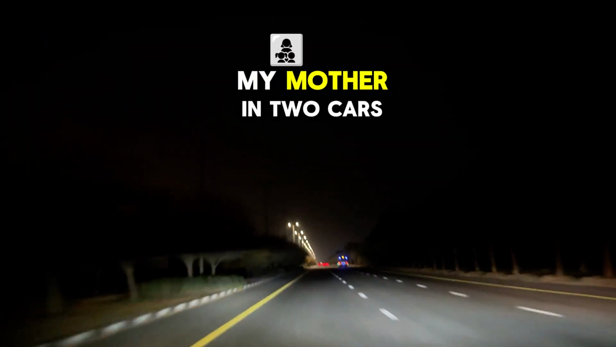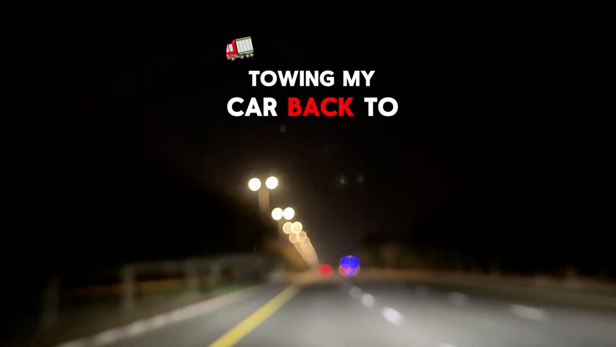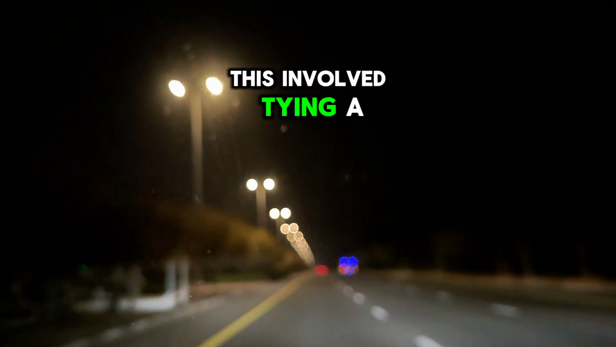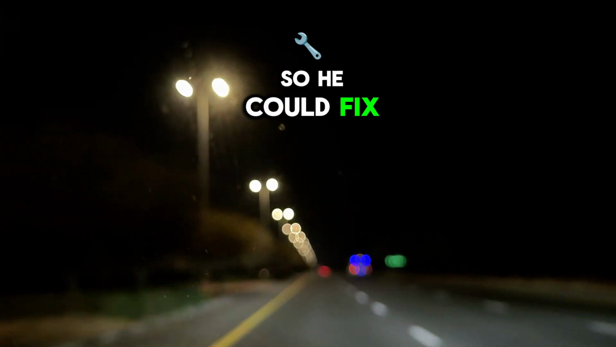Father shows up with my mother in 2 cars, I take the extra, and he begins the arduous process of towing my car back to the house. This involved tying a rope to the front of the car and to the back of his vehicle, and crawling back home so he could fix it himself.